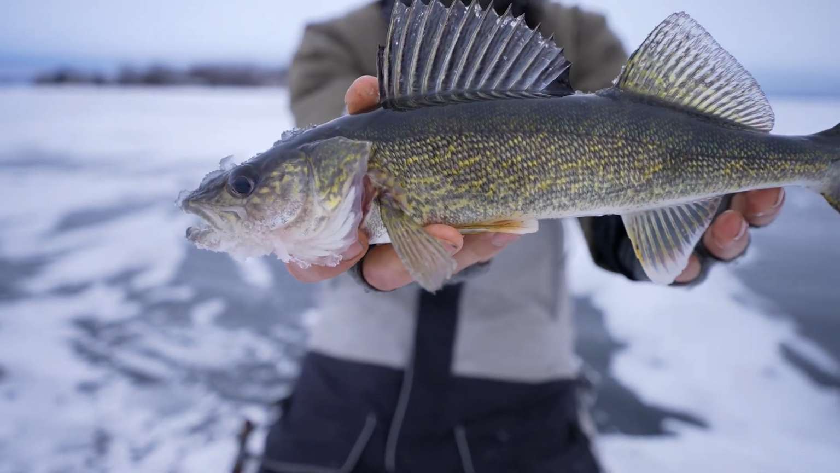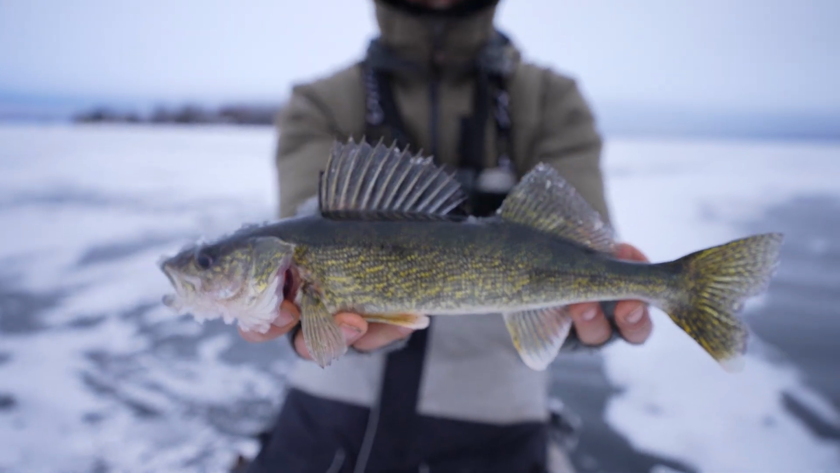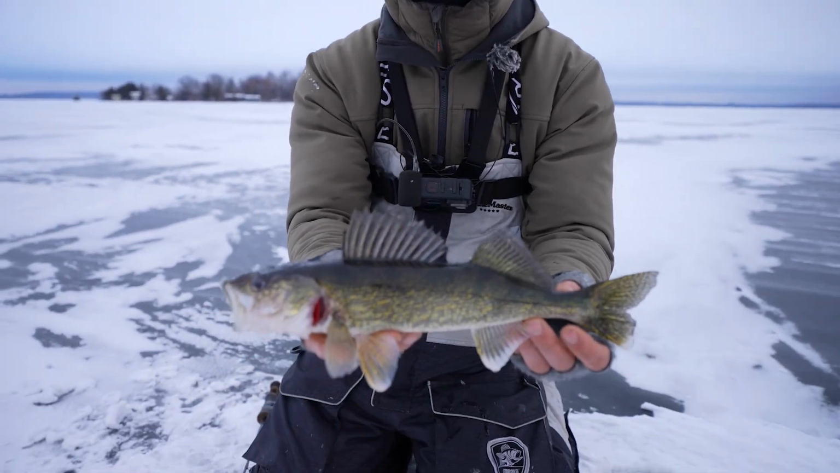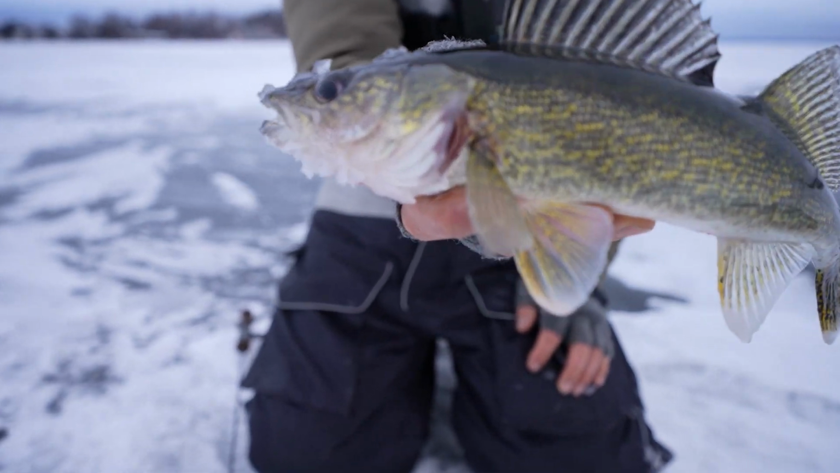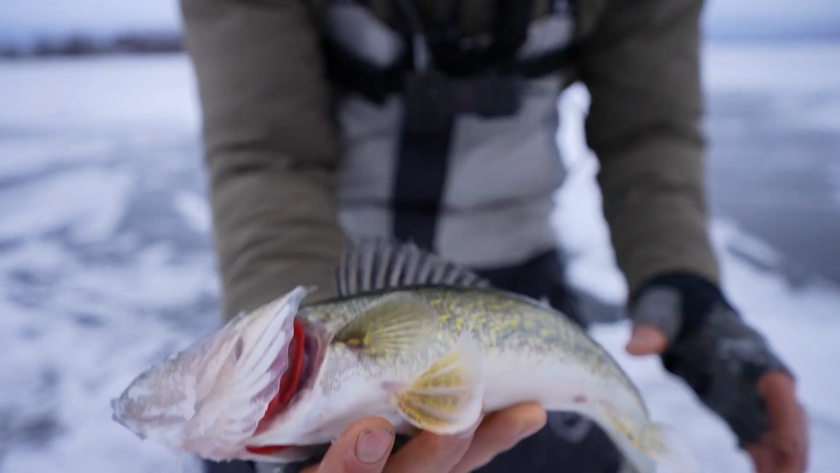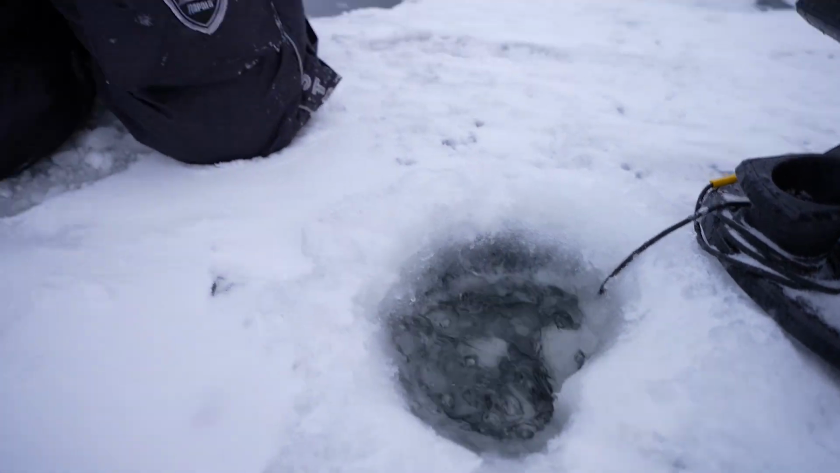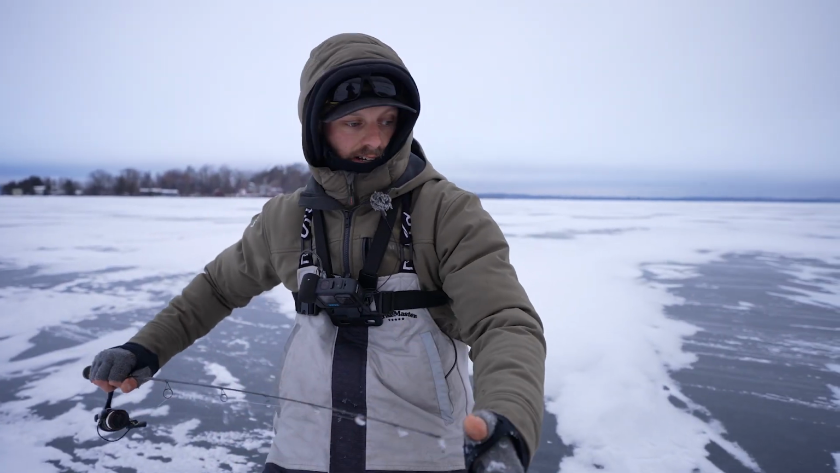New lake walleye, baby, 15-incher. We're marking a decent amount of fish, so with any luck, I mean, it could potentially happen today. Anytime you're fishing a new lake, you got to take any win. Can be a big win, or can kind of help point you in the right direction. There we go, 15-incher, number 1 on the ice.